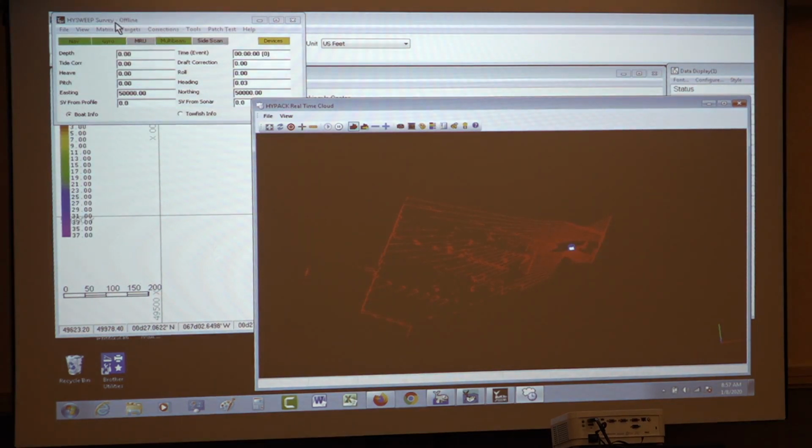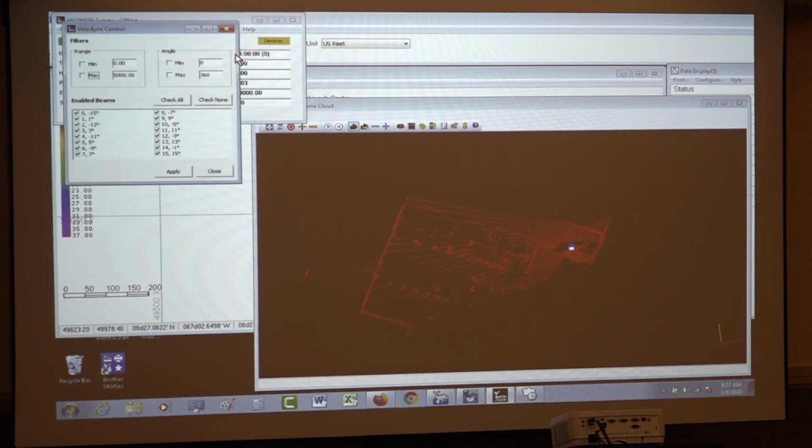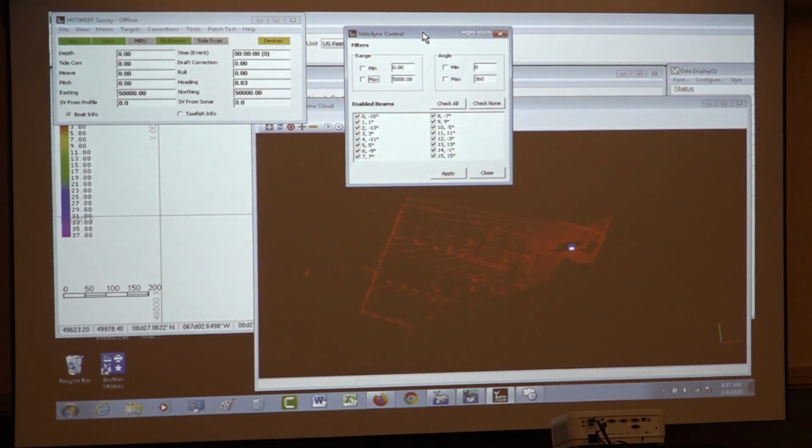All right. Under the control, the high sweep controller, under the tools, we have the Velodyne controller. And this is where I can turn on or off however many beams I need. All right. So right now, all 16 channels are turned on. I have the ability to set a range filter, which this becomes really handy if I've got this mounted on the top of a boat. I don't need to be scanning the boat on every single ping.